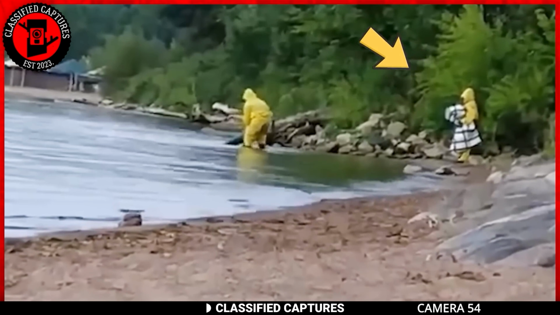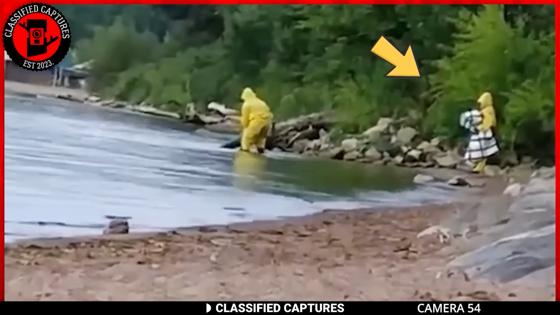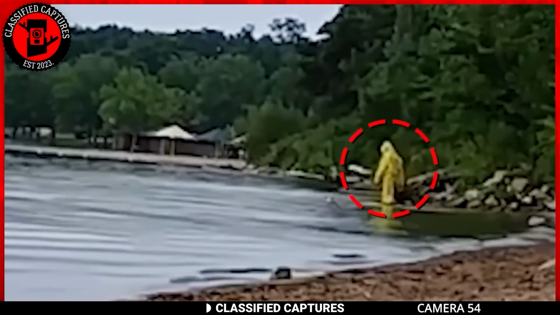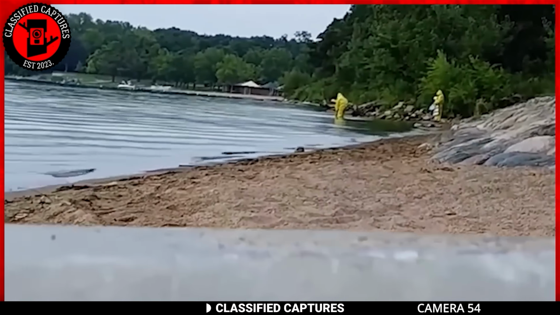In this footage, a man filmed 2 men in yellow protective gear from head to toe coming toward a river. The men were holding a net, but their attire was not something you would wear to a fishing trip unless something fishy was going on.